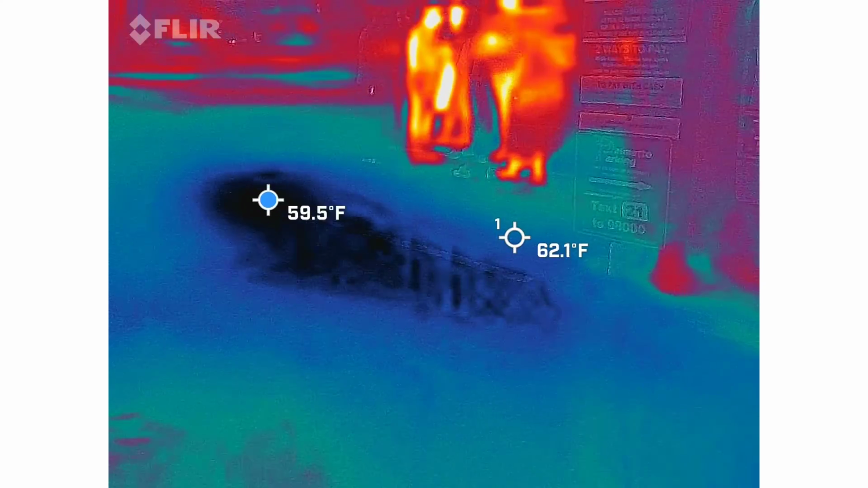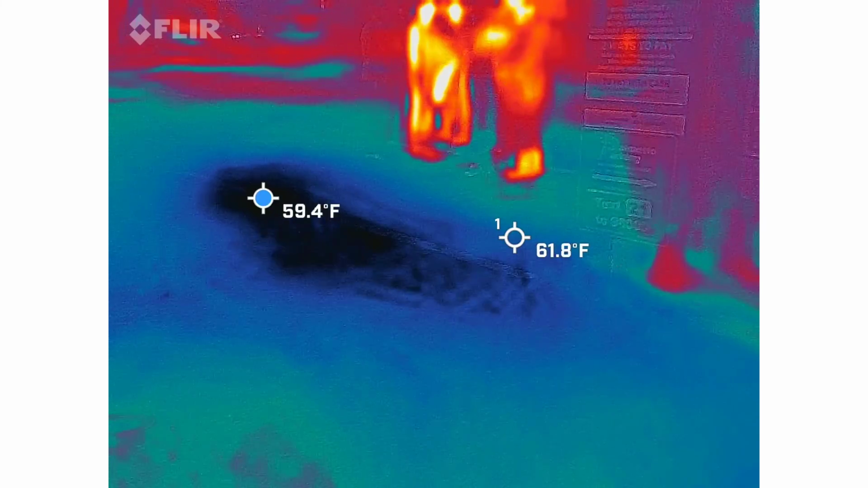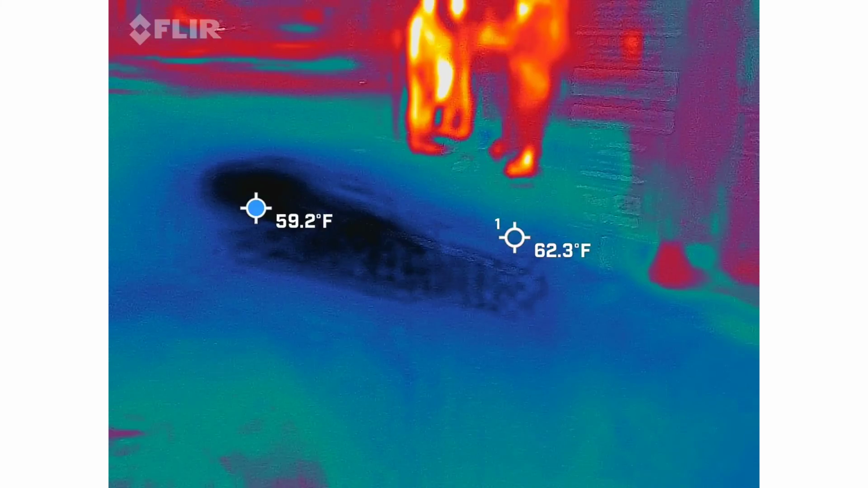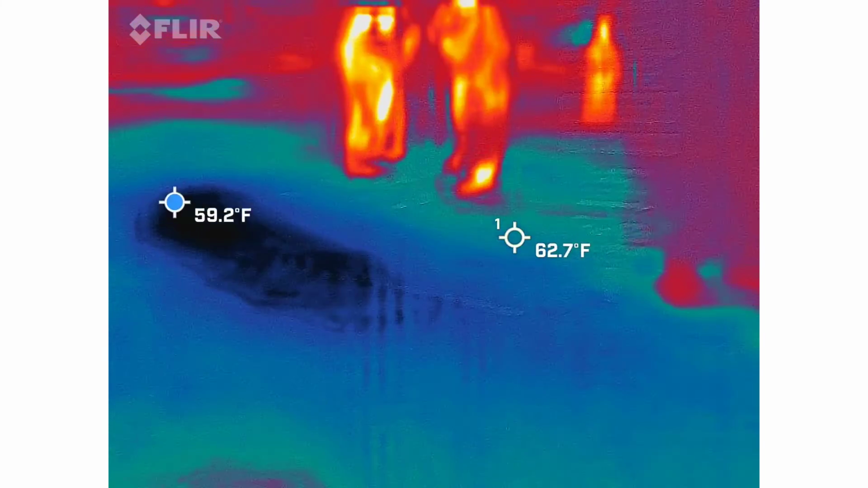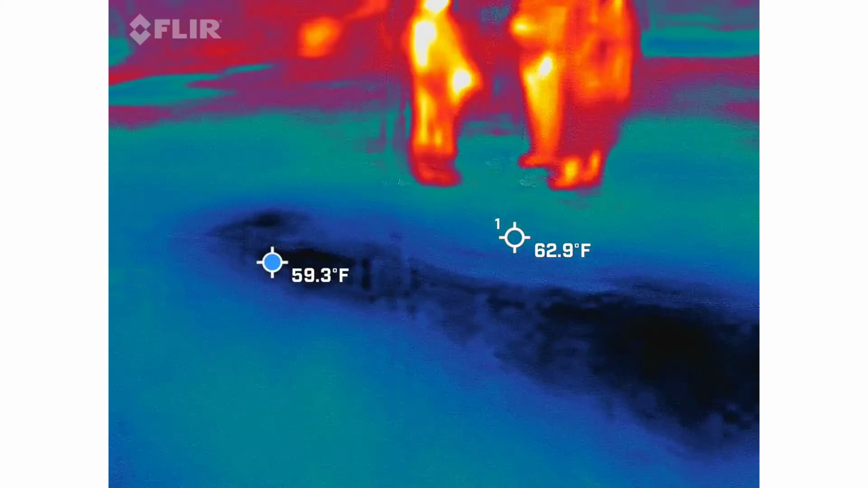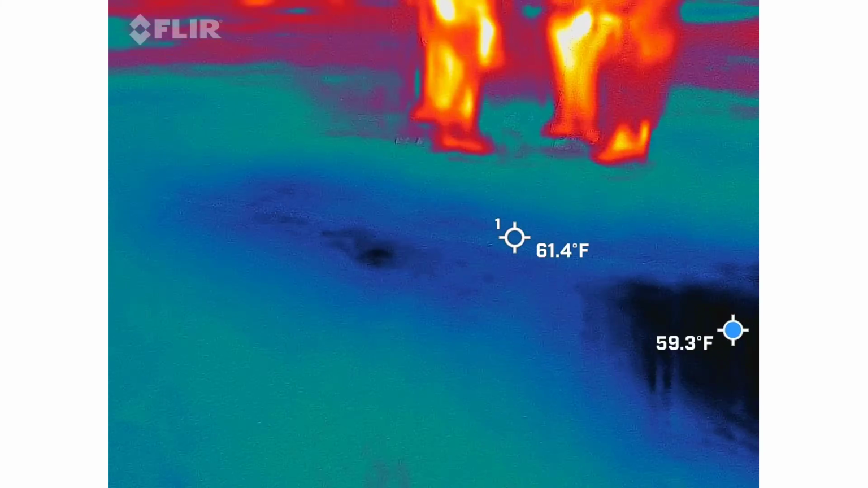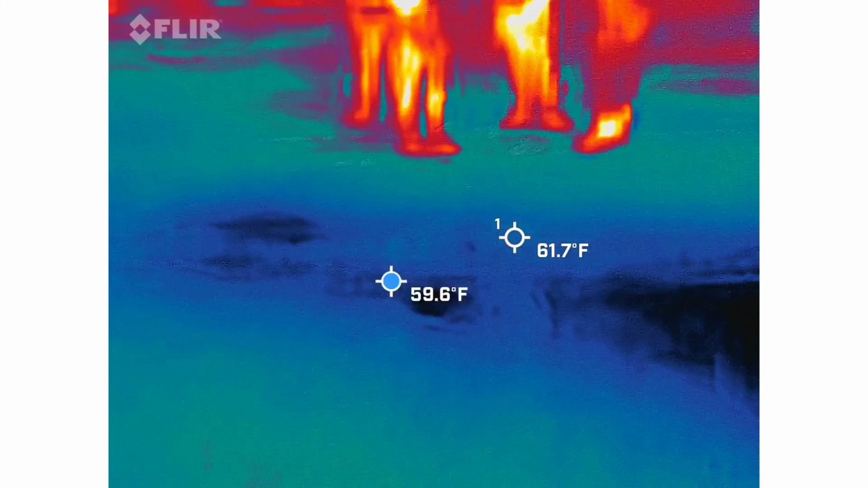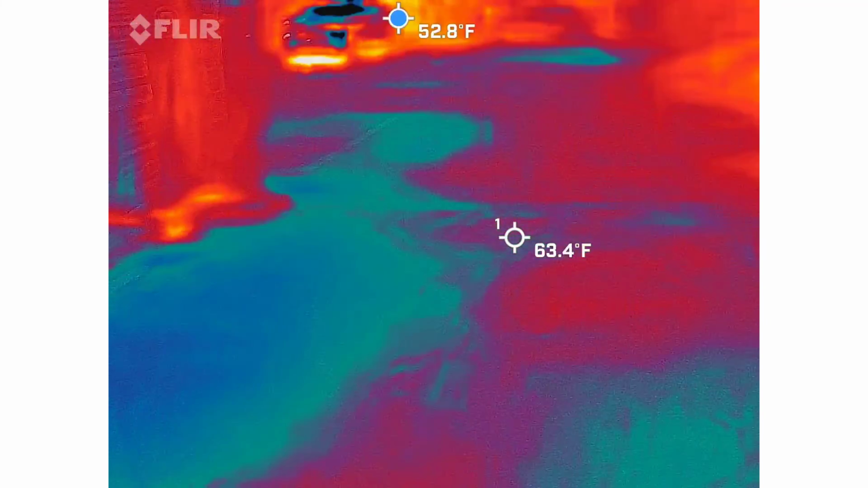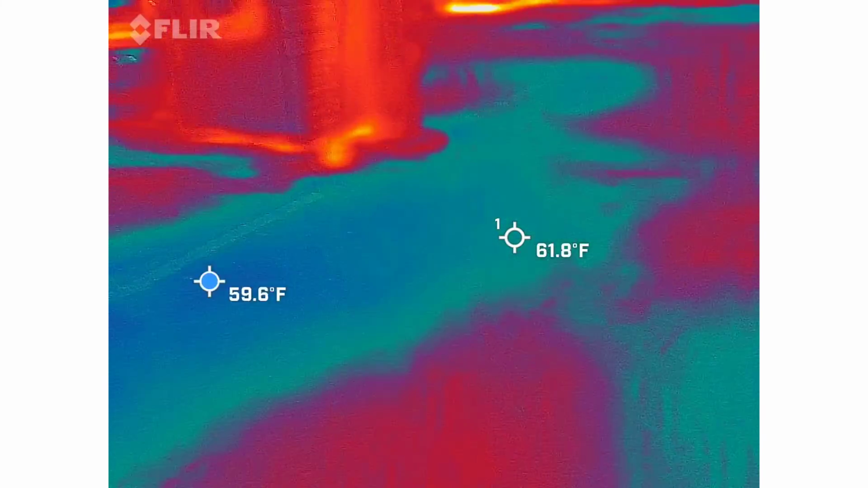Some dead body right there. It's a spirit. This is a lot. That's why we're recording. Still black in that spot. Mm-hmm. The alleyway at South Carolina Blue.